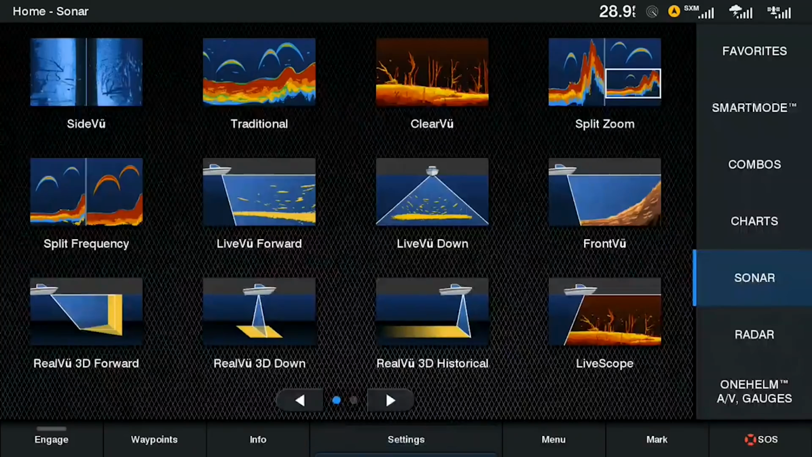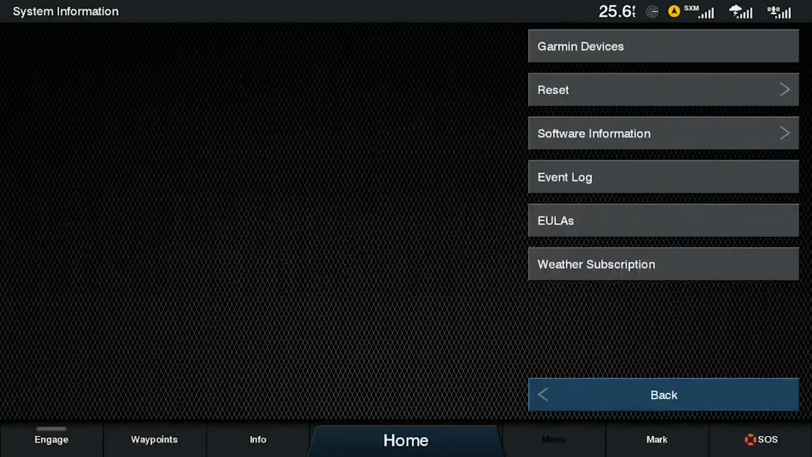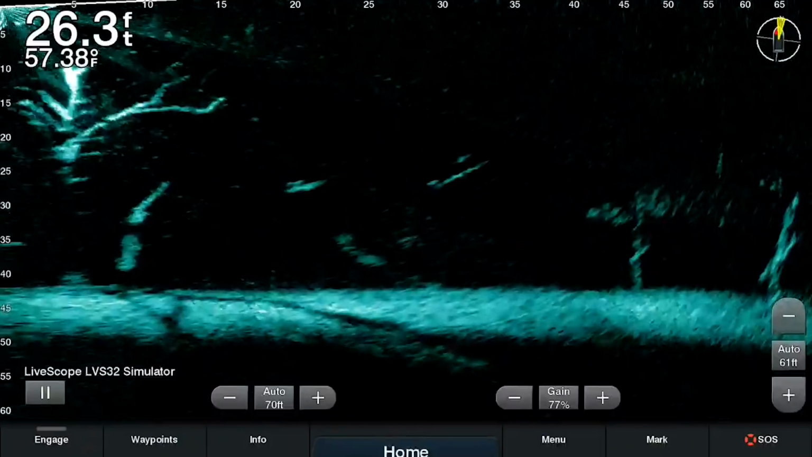So if you want to see if your unit's running this, you're just going to go into settings and system, and then system information and software information, and this is on a GPSMAP unit, which is software version 23. Echomap units will be a different version, and as we go through this, the menus on an echomap will look a little bit different, but the terminologies will still be the same.